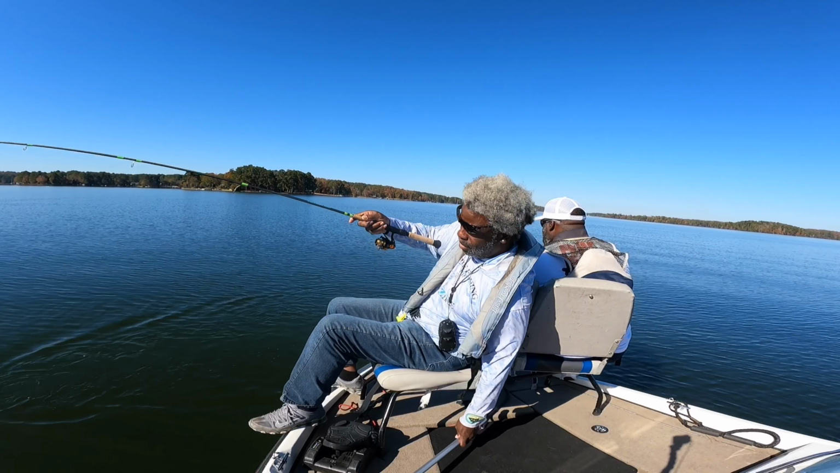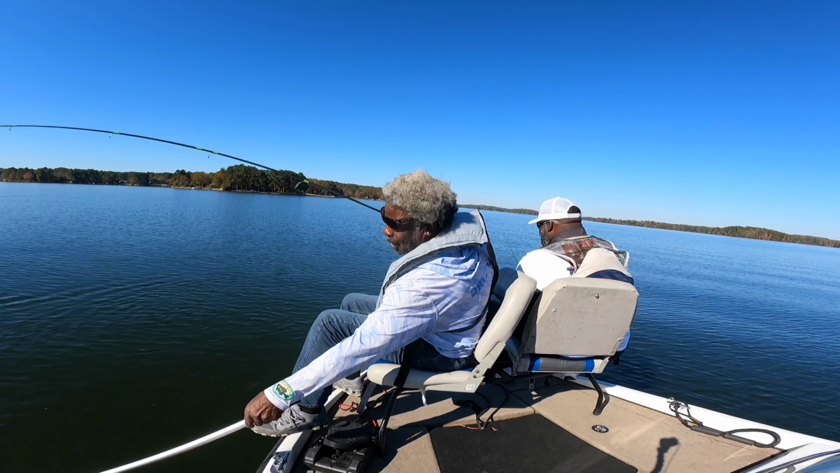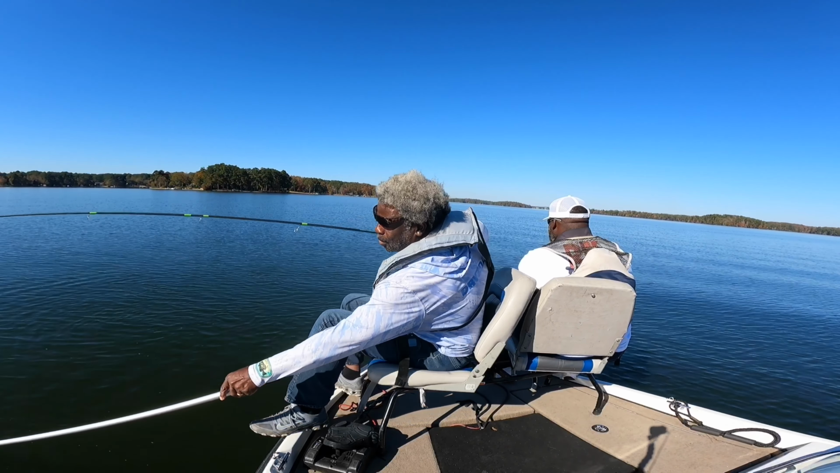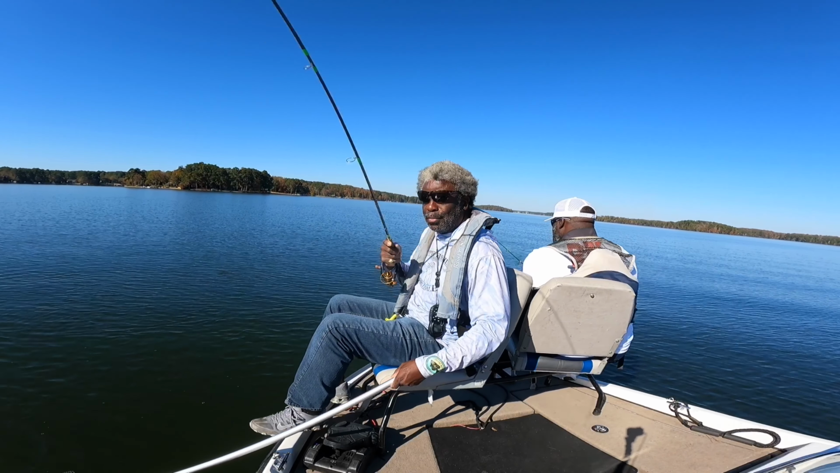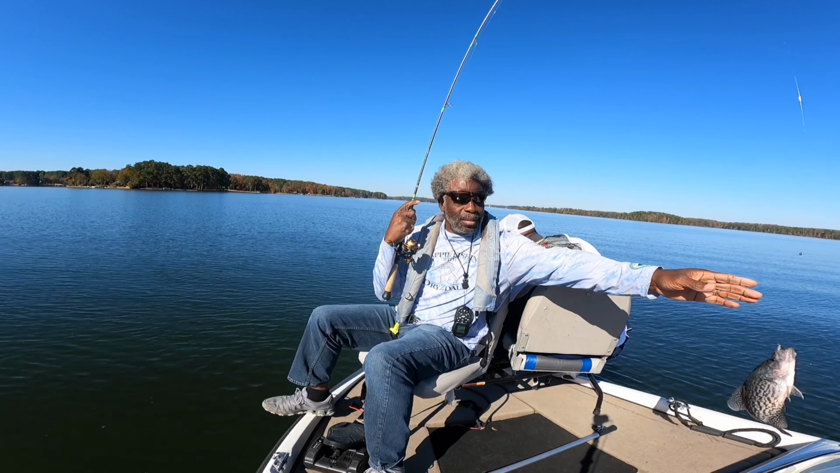Let me get my net wet. Let me get my net wet just in case. Just in case. Get it wet. Yep. Oh shoot. Let me bring this fish in here. I'm messing around with the net. She gonna get off while I'm playing around.